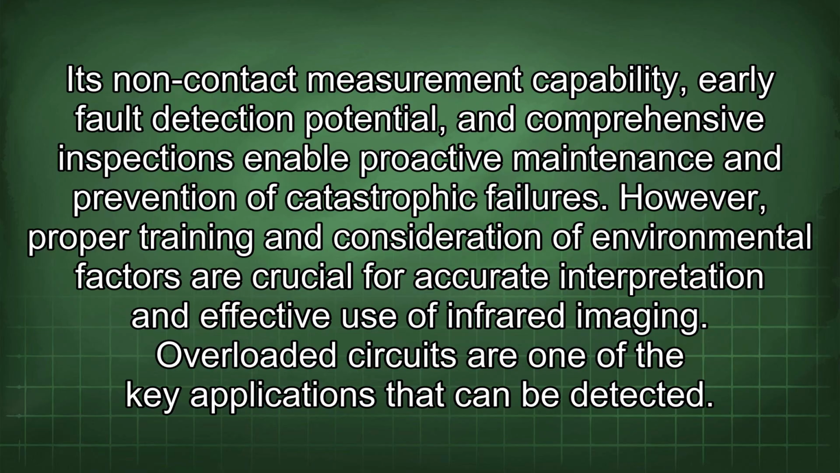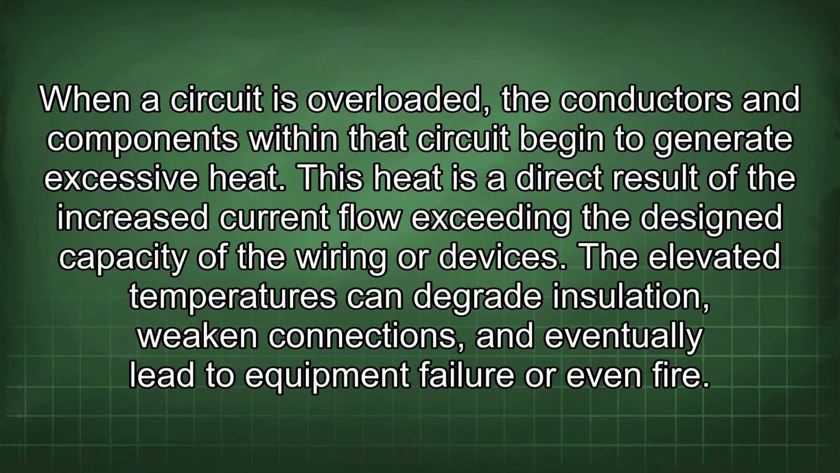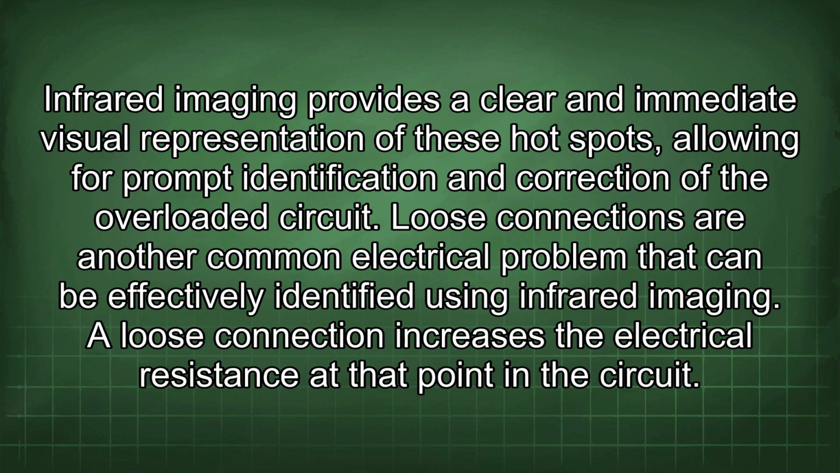Overloaded circuits are one of the key applications that can be detected. When a circuit is overloaded, the conductors and components within that circuit begin to generate excessive heat. This heat is a direct result of the increased current flow exceeding the design capacity of the wiring or devices. The elevated temperatures can degrade insulation, weaken connections, and eventually lead to equipment failure or even fire. Infrared imaging provides a clear and immediate visual representation of these hotspots, allowing for prompt identification and correction of the overloaded circuit.